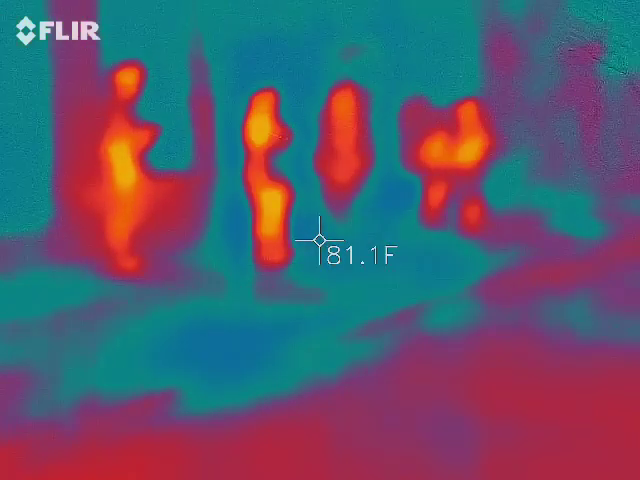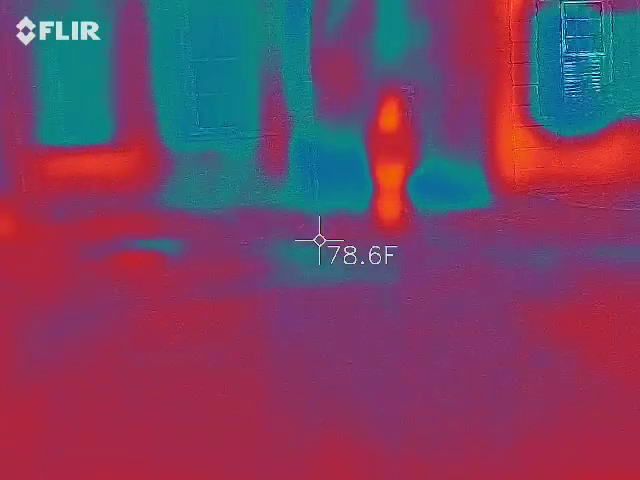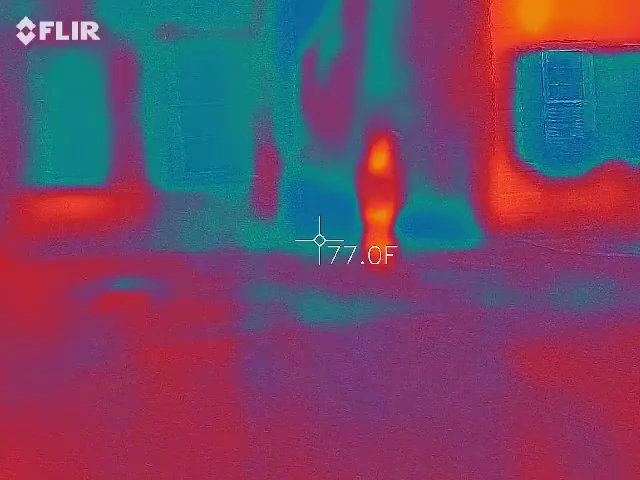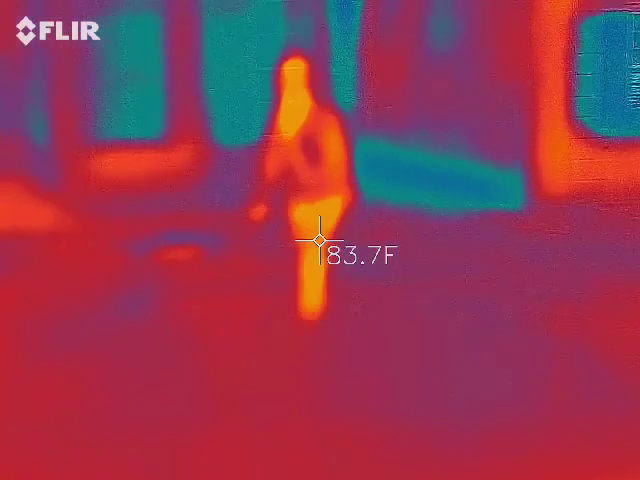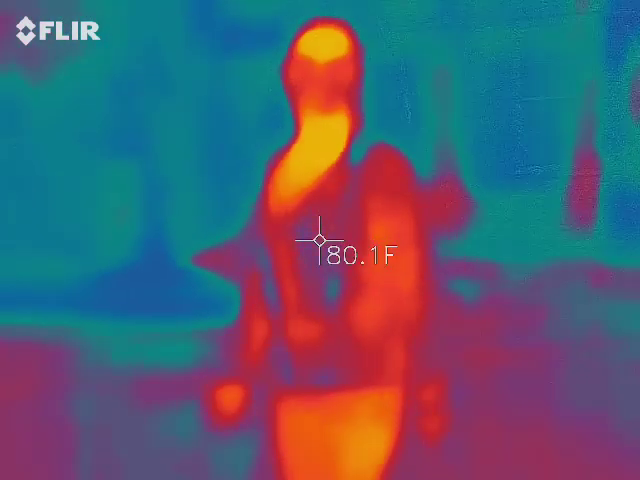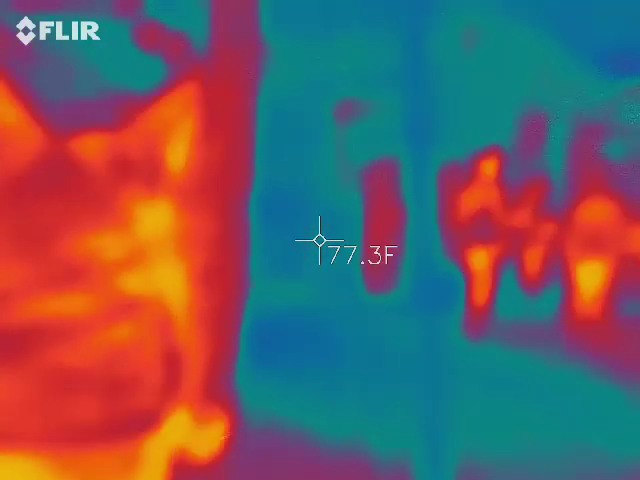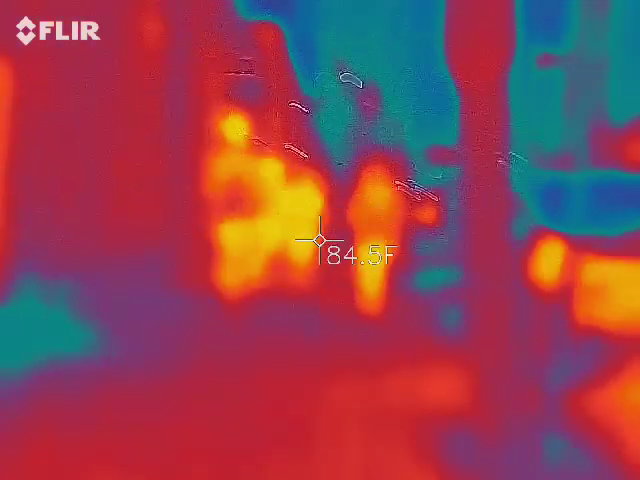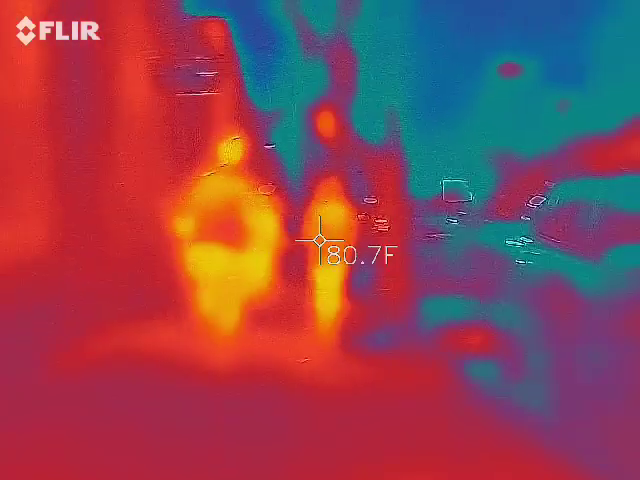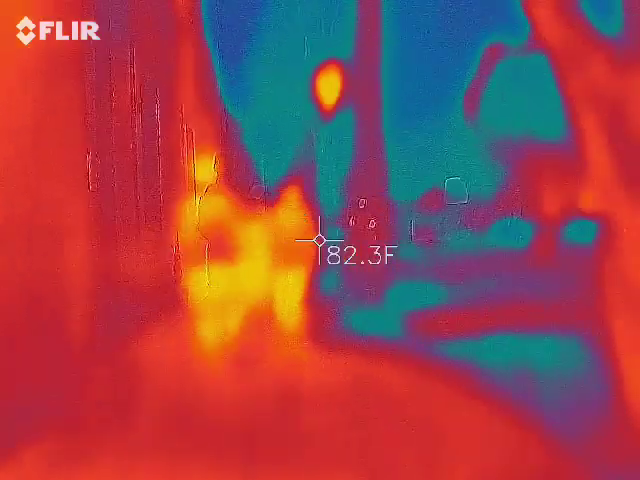Taking pictures. Because that's my words. Wow. Just loose hair, that's all. She just got the word wow. Attorney at law.